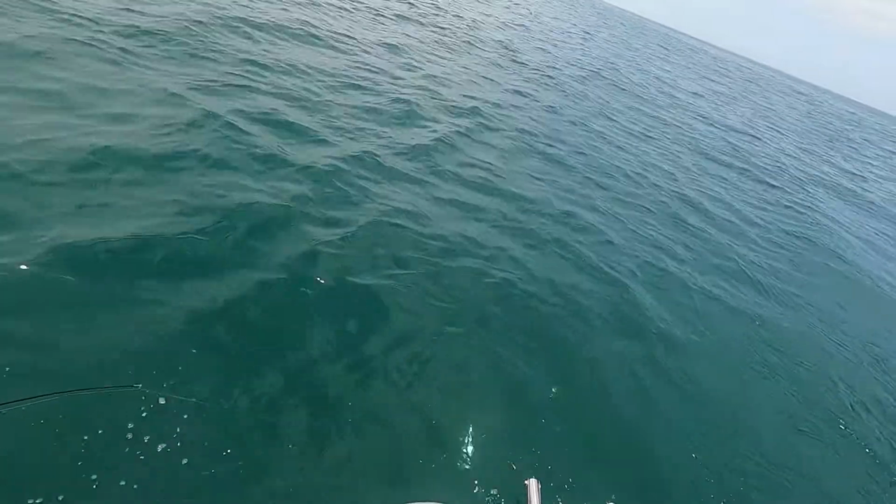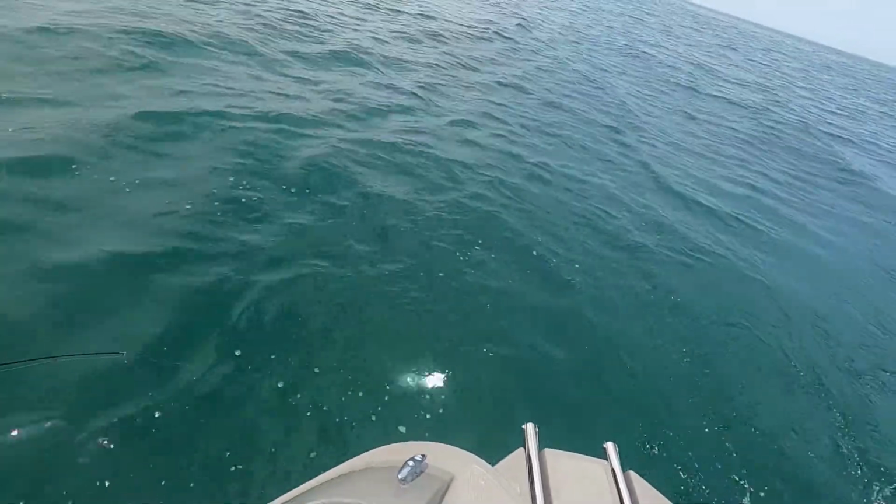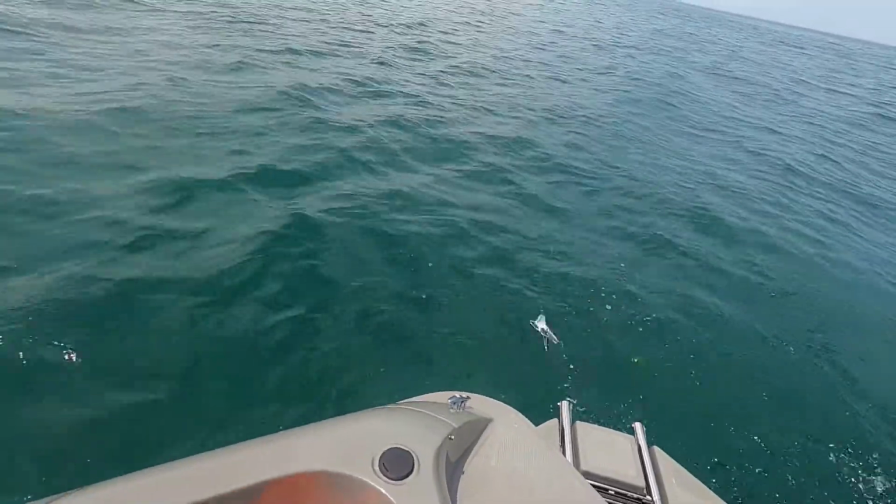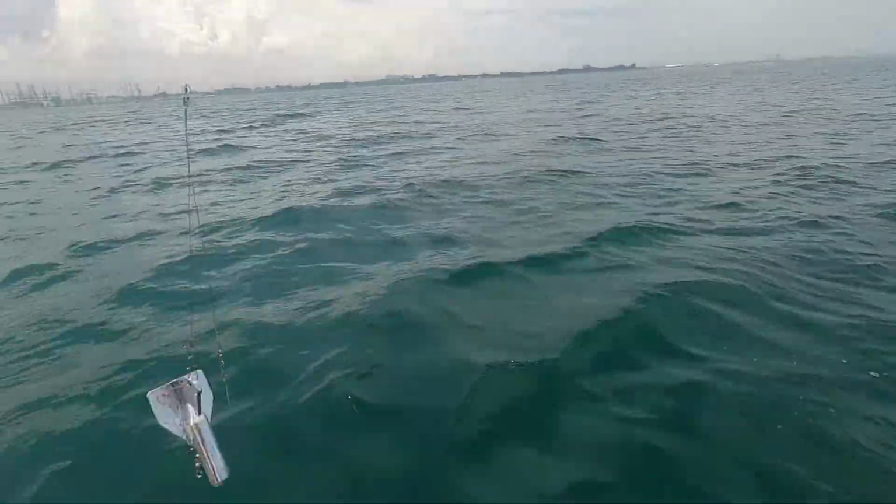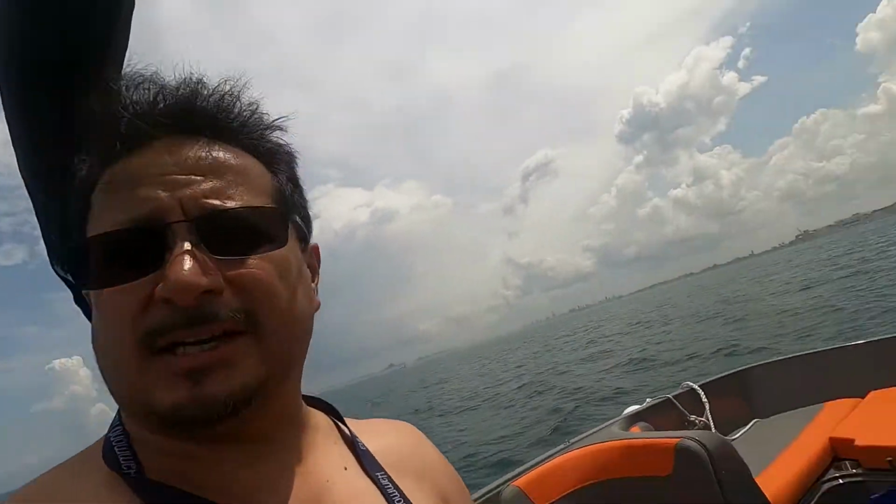So I could put a longer leader where the lure is further behind it, but that's the shine that gets the attention, and then the diver is all the way behind it, and then as far down as you let it go. I mean, the more line I let out, the farther down it's gonna go. But you see, I got the lead on the top of the dipsy diver, that's how I got it here. But there's some fog coming in. I don't know if that's rain, so I'm gonna head in now.